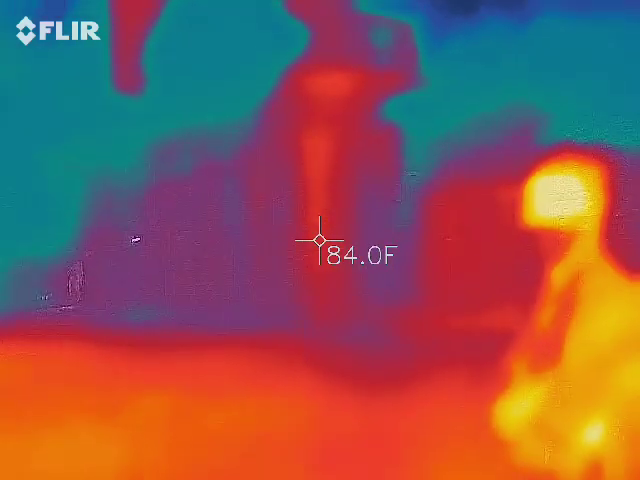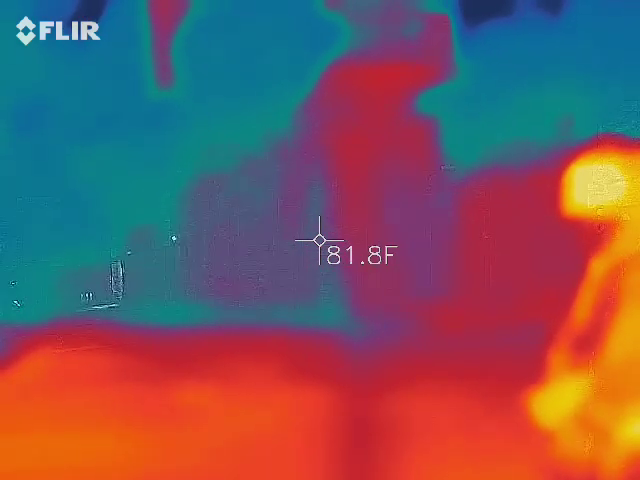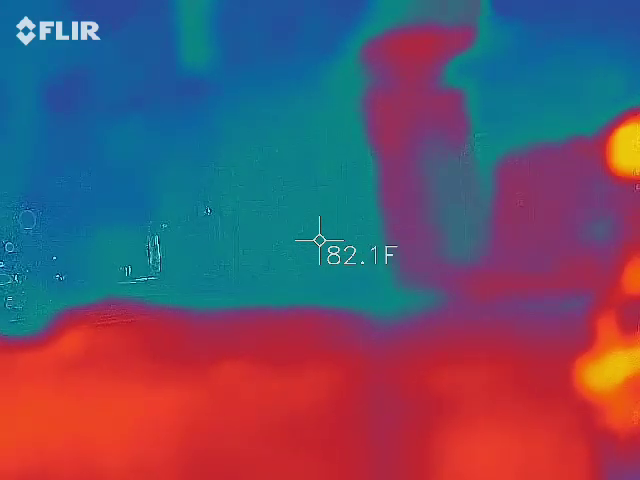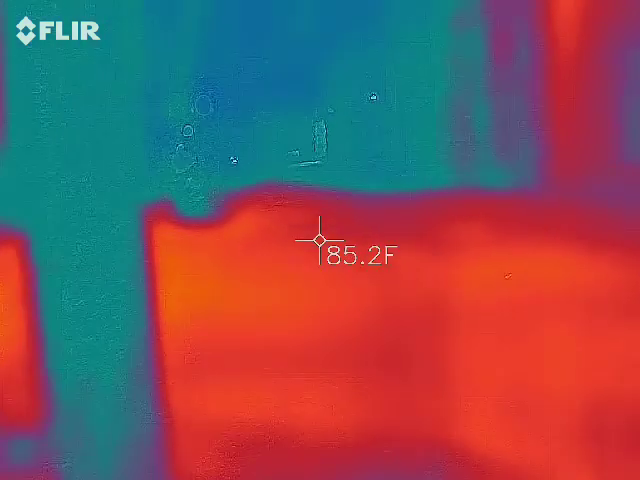7 to 12 degrees is probably normal for that distance and the wind coming through, but sometimes it'll go all the way up to 31 to 35 degree difference. That's crazy to me. Like, crazy stuff. So, I know, right? You're just staring at me like, man, this guy's just nuts.